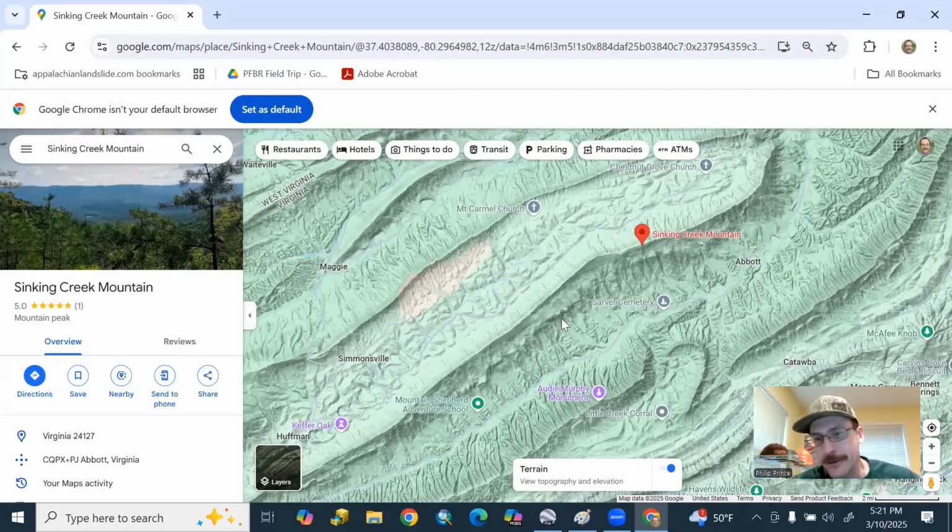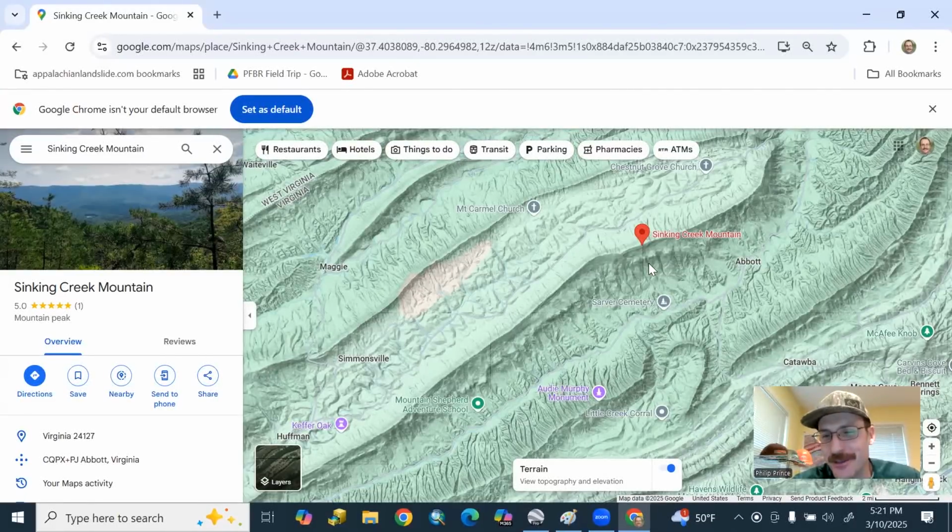So even with Google Maps, without tilting the view or anything else, this feature is so big that it's really easy to see. In fact, you could argue that it might be faintly visible even from an orbital altitude, just because Sinking Creek Mountain is so distinct in the landscape, and this disruption on its flank is equally distinct.